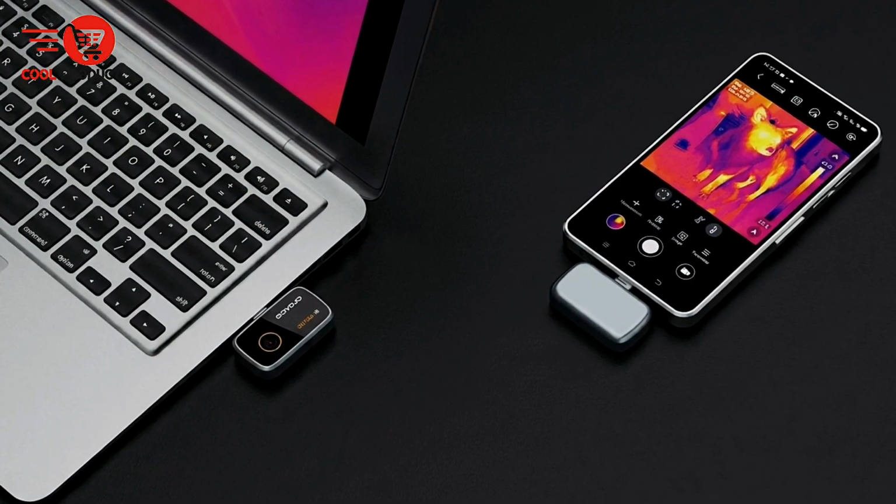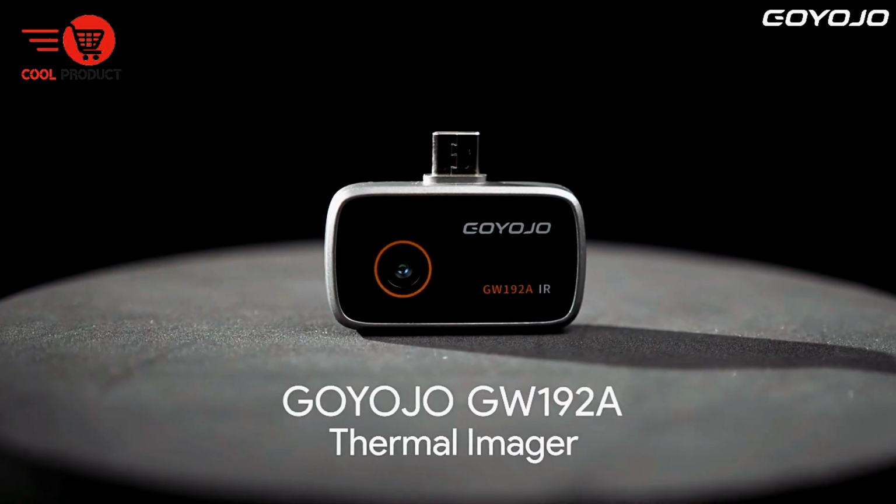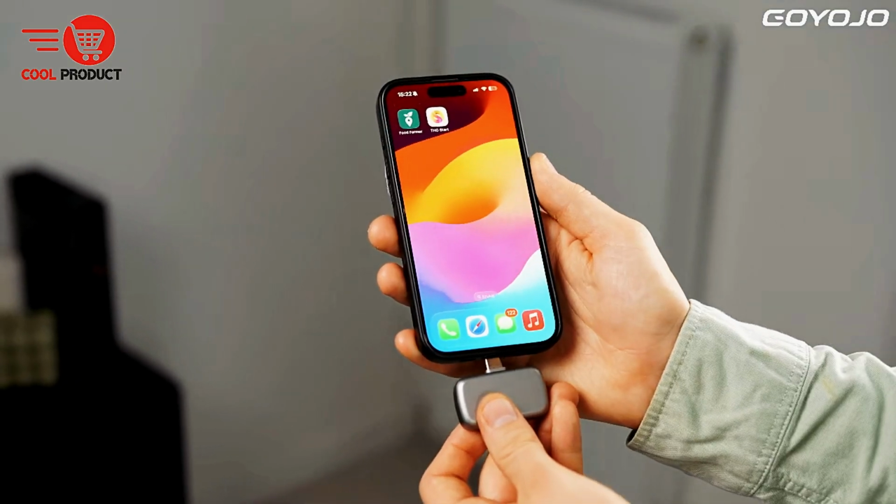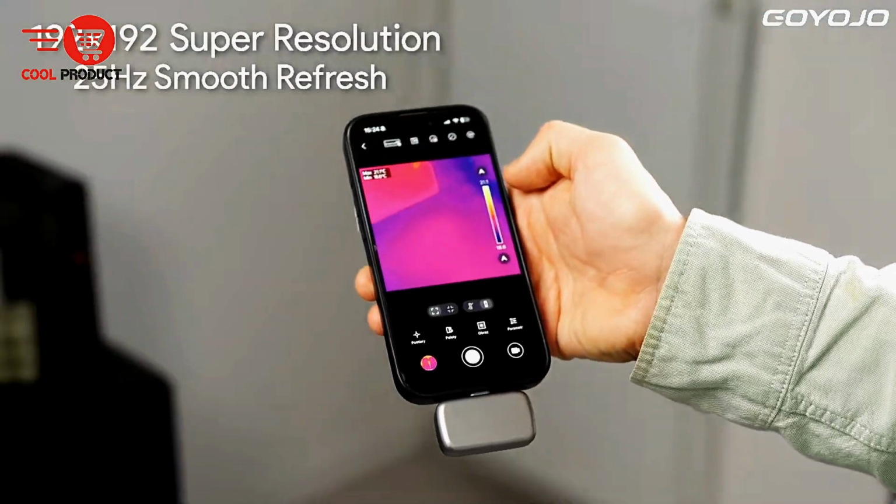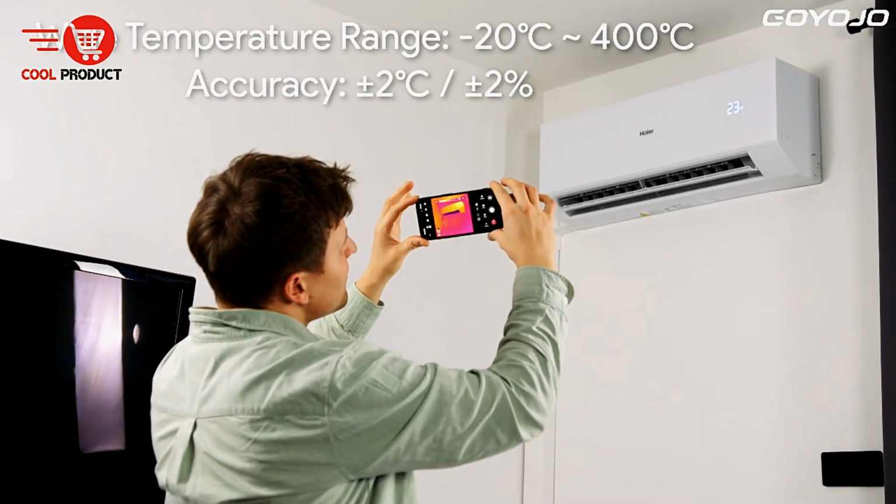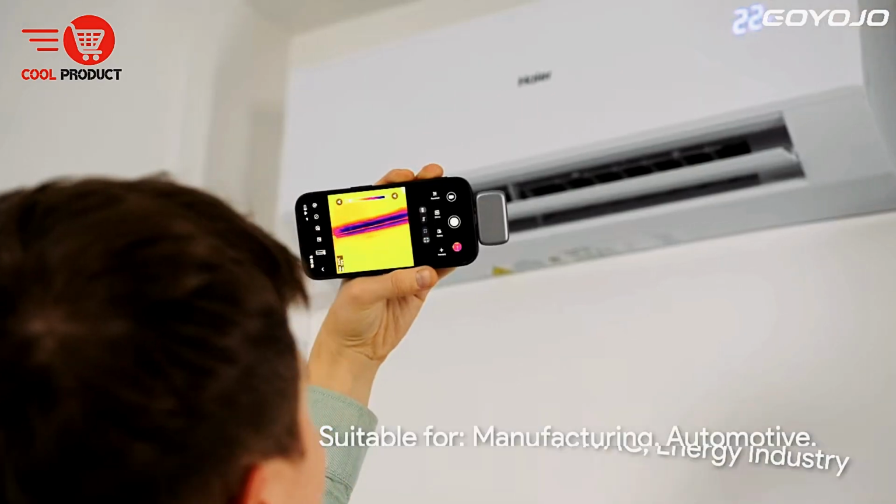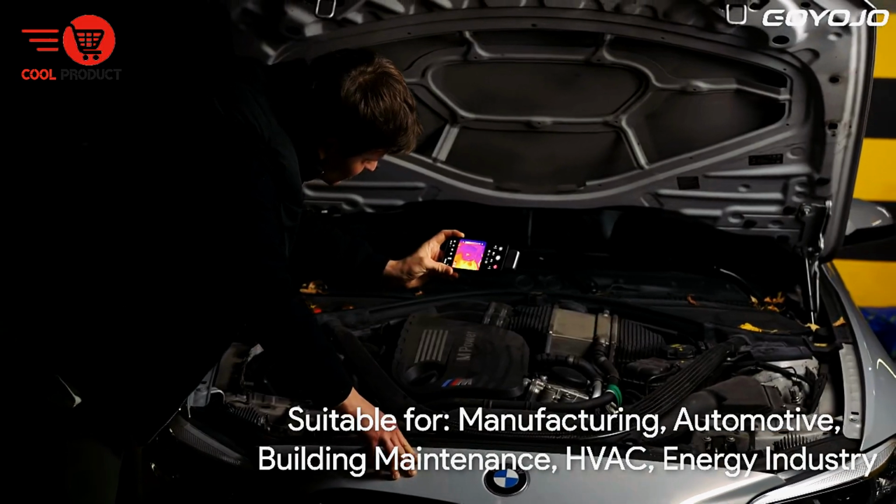The Goyojo GW192A delivers clear thermal imaging that helps you quickly identify overheating components, electrical faults, and insulation problems. Whether you are working on circuit boards, power panels, HVAC systems, or home repairs, it allows you to see temperature differences that are invisible to the naked eye. This makes troubleshooting faster and much more accurate.